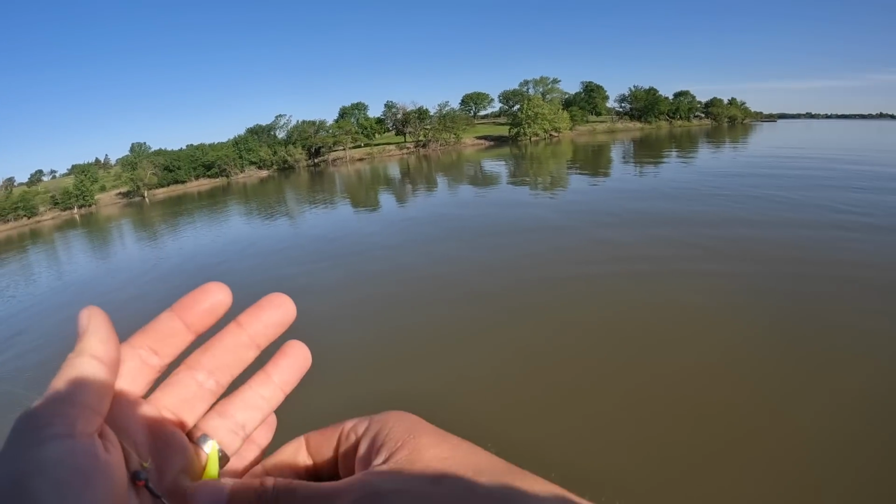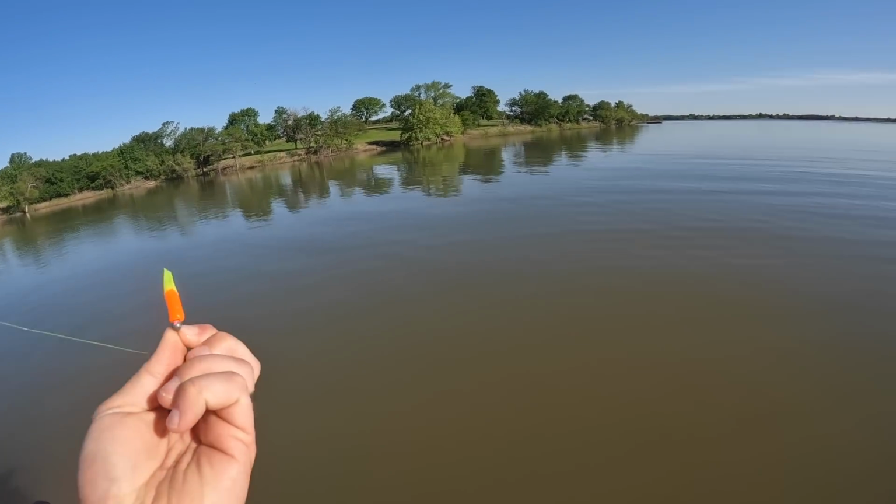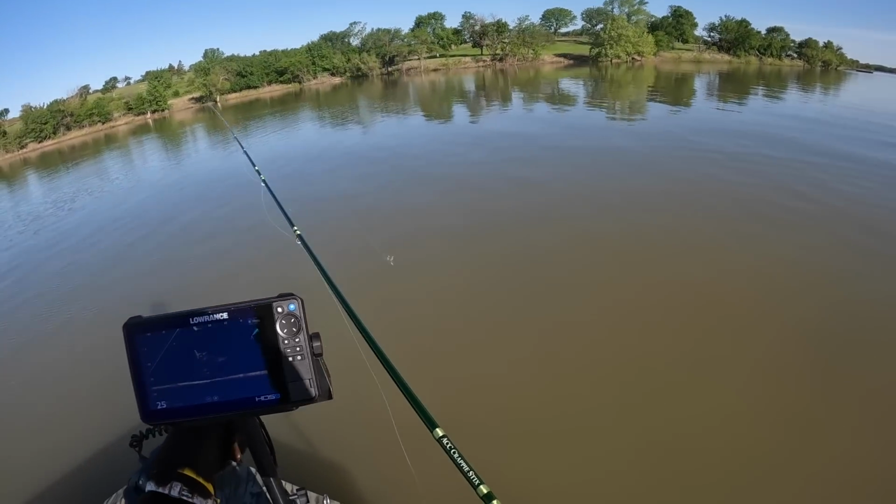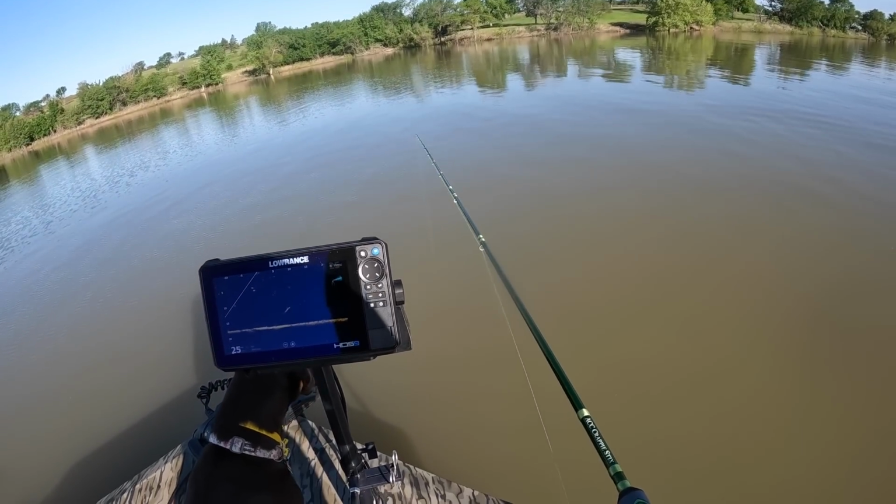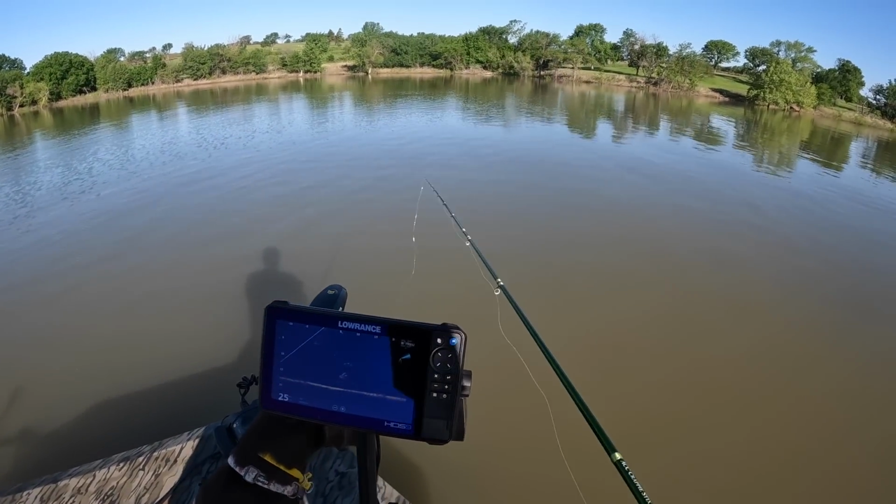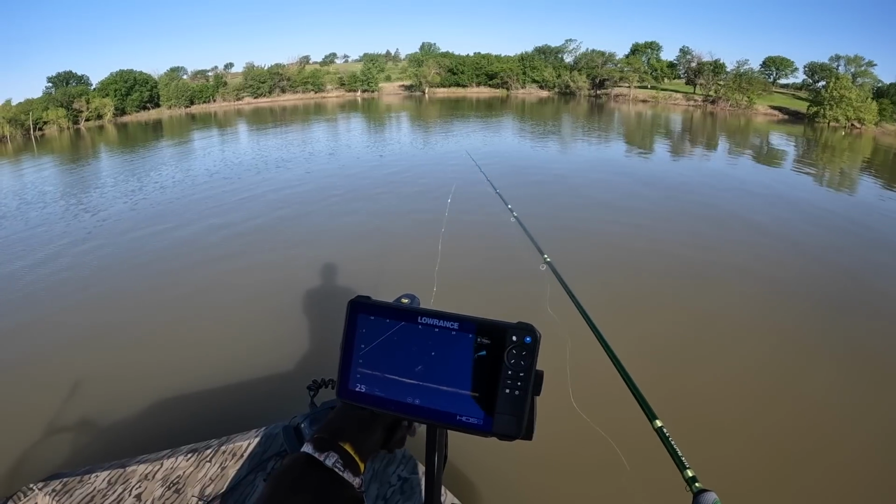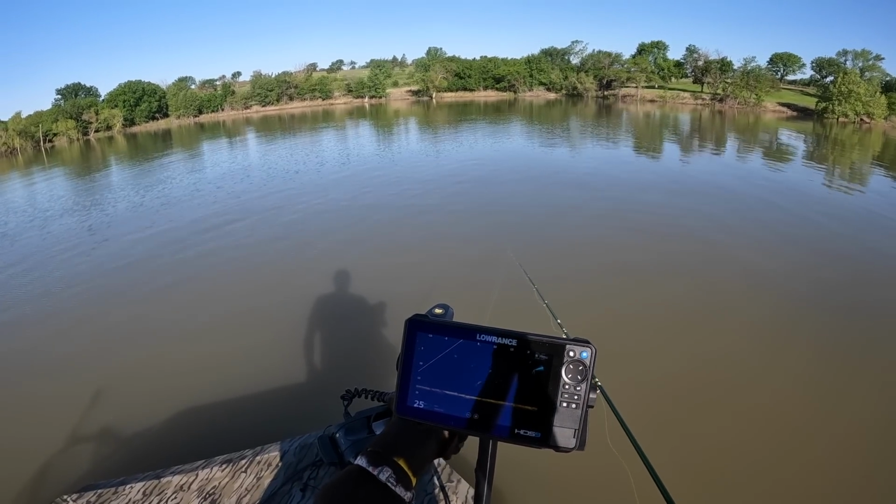So I've been catching them on a little 16th ounce jig with a chartreuse and orange slab thief from Rogers. Gotta give him a little shout out there. But yeah, we're just basically jigging brush. That last one I caught, it was right out in the open. We're about to drop this jig right on this fish's head.